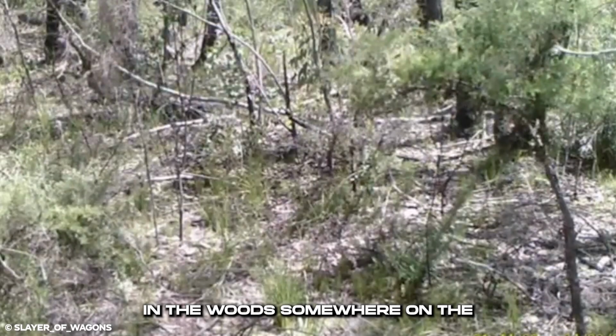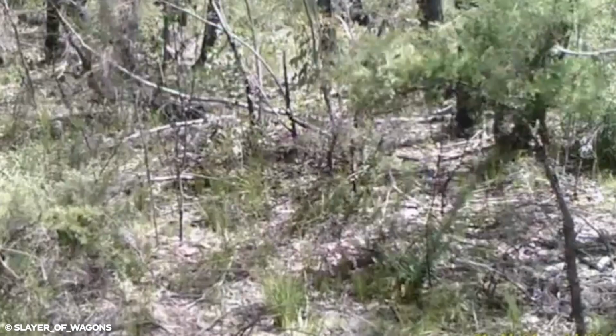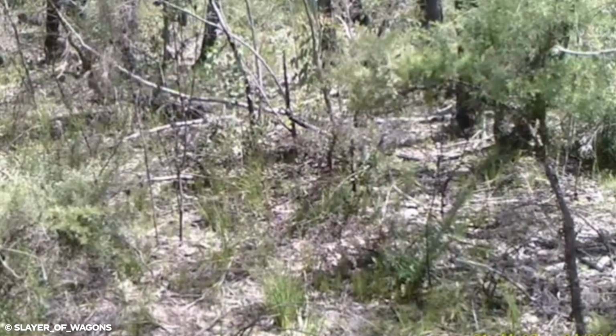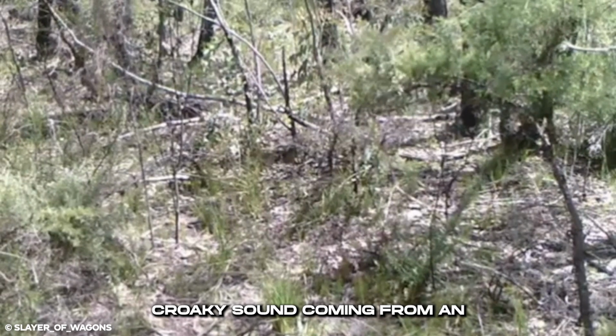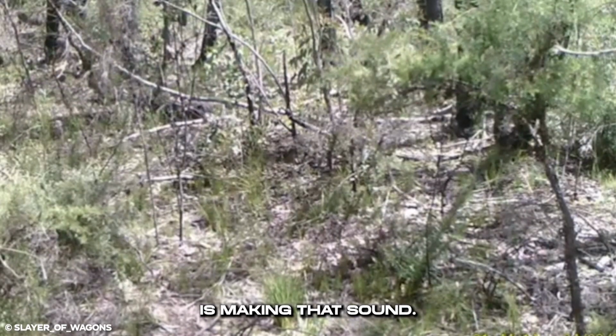In the woods somewhere on the southeast coast of Australia, a strange sound keeps the observers up in wonder. The trail cam records a creepy, croaky sound coming from an unknown creature or beast. The sound carries far from where it is being produced. The observers wonder what is making that sound.